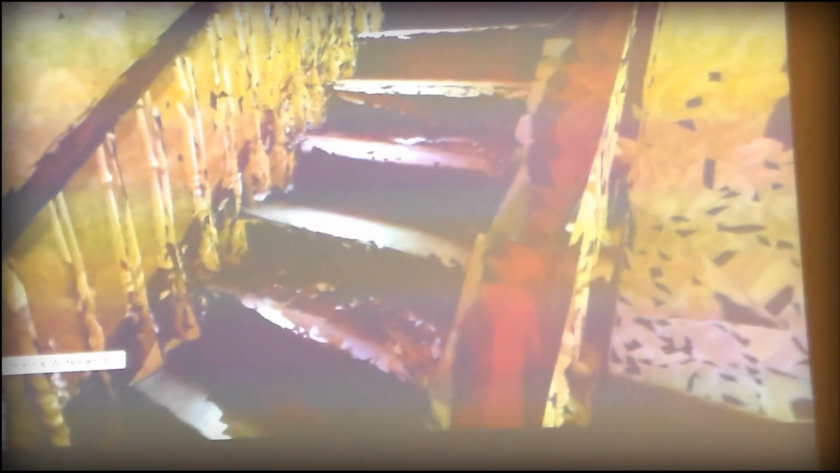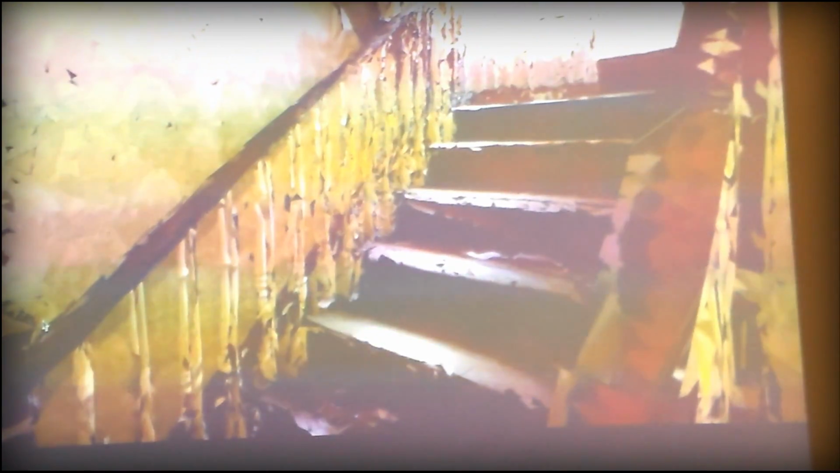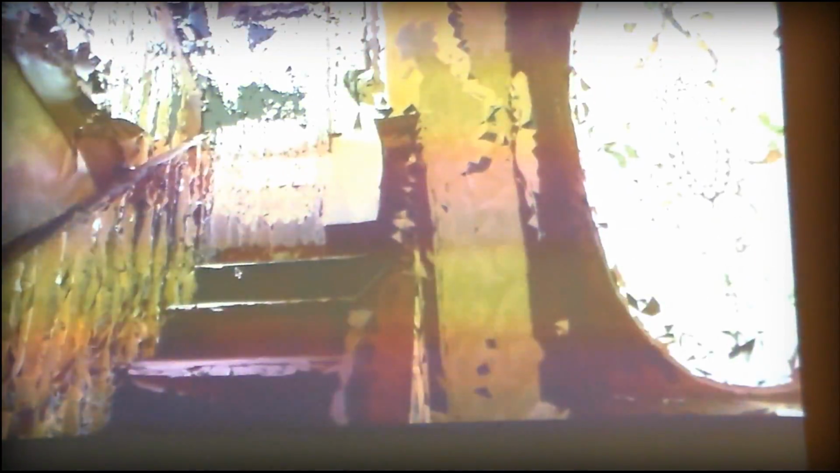Maybe we can walk around my friend's house. We can walk up the stairs. If I can do this one-handed, hold on. There you go. And then you can also see all sorts of weird color artifacts.